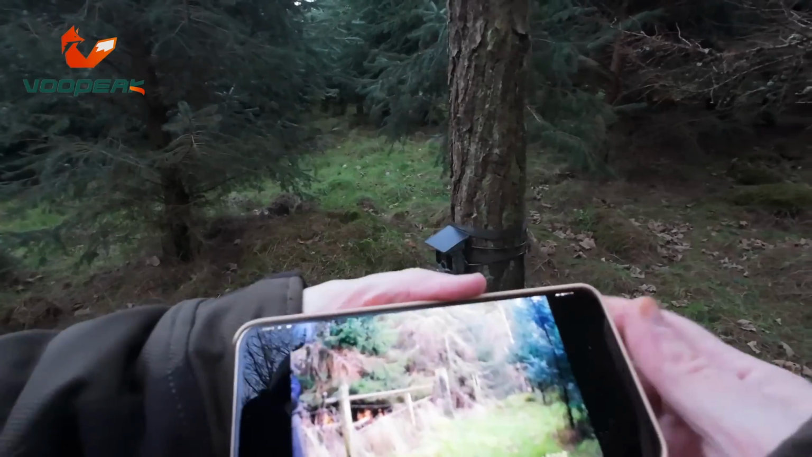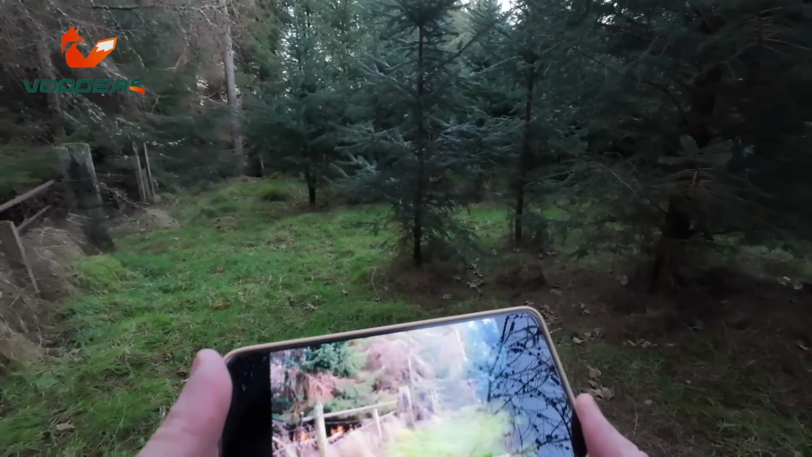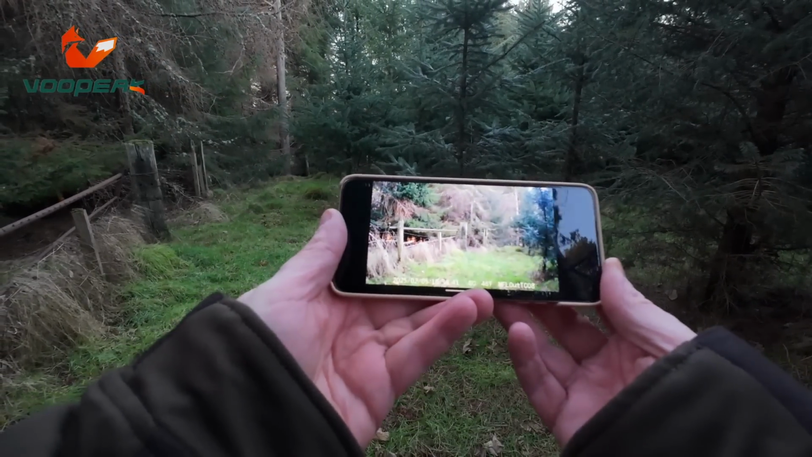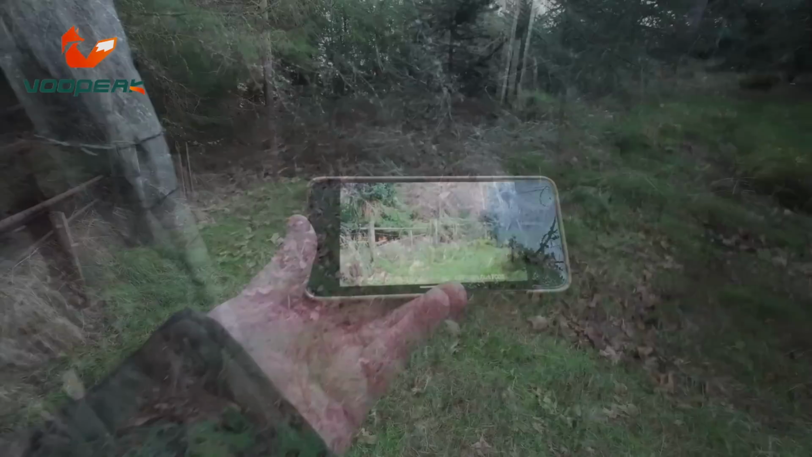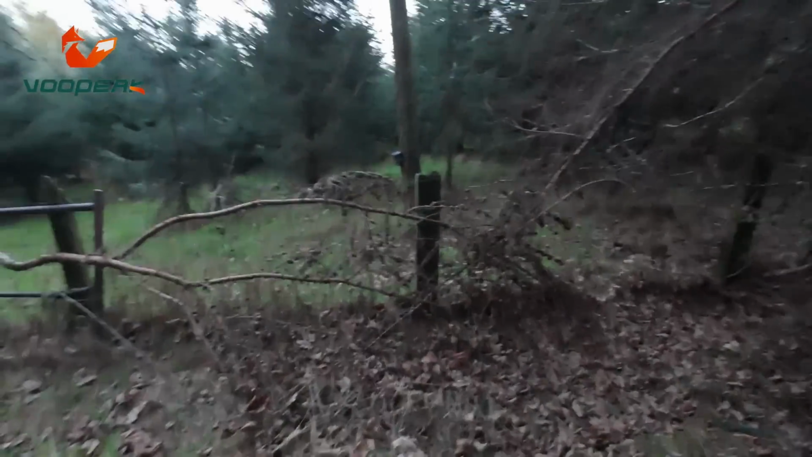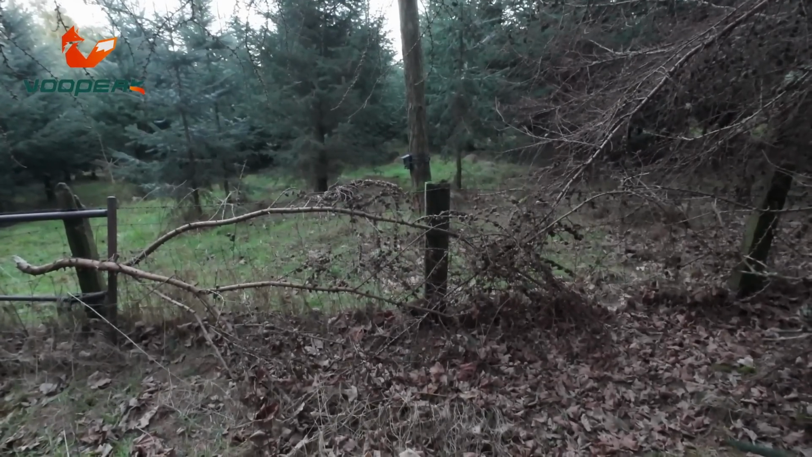So let's see what we've got. There, we can't complain on that. It's got quite a good field of view. You know, you look at that. The width it's got is really good. Should get some stuff coming through. Pity I couldn't have put it there. That's where I wanted it. Right. Well, we'll leave that there and see what we get over the next couple of weeks.